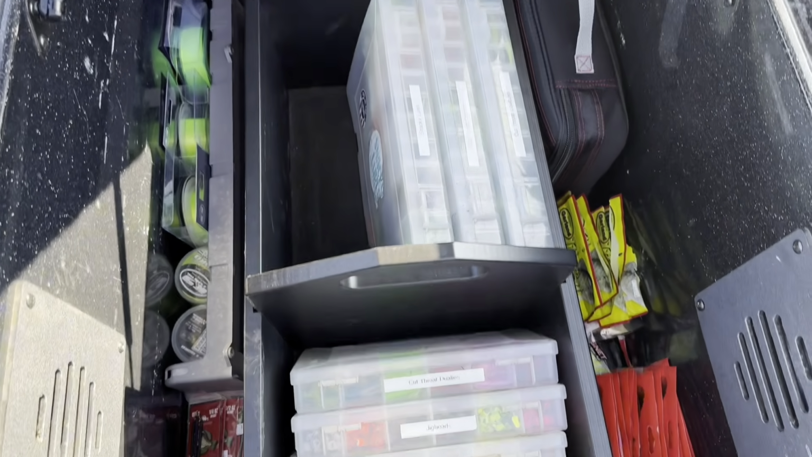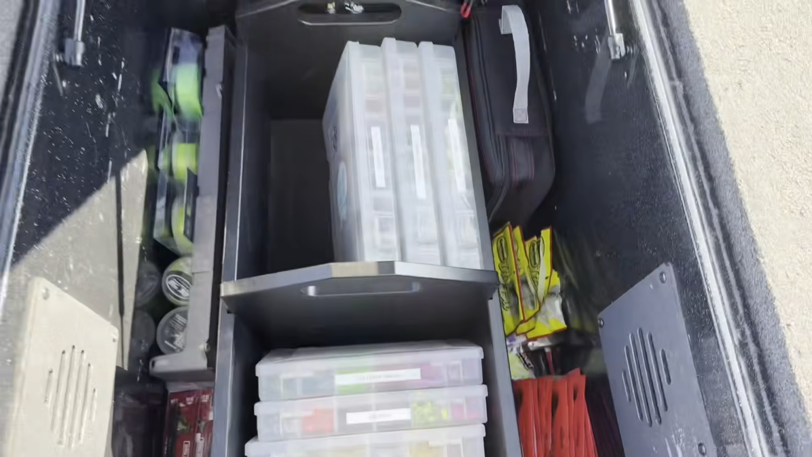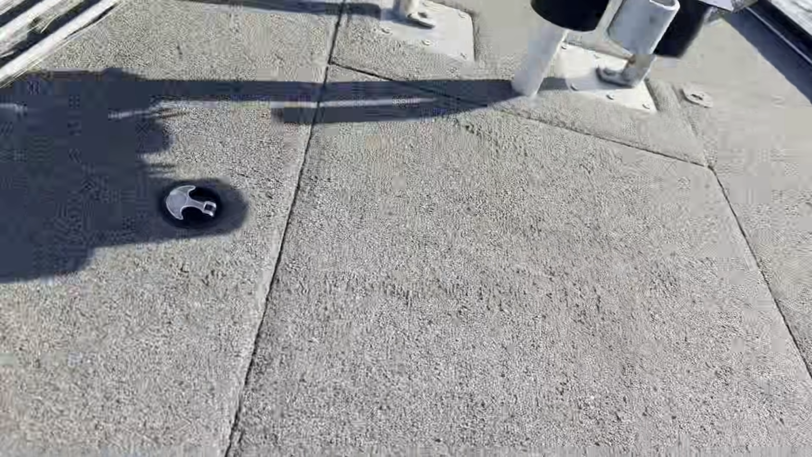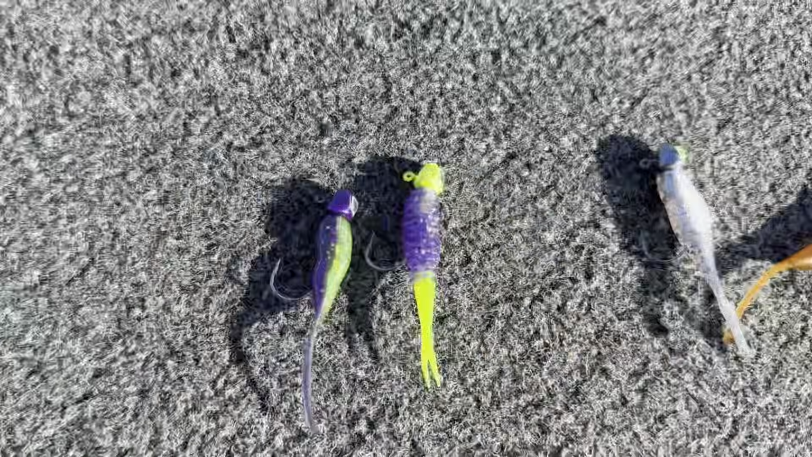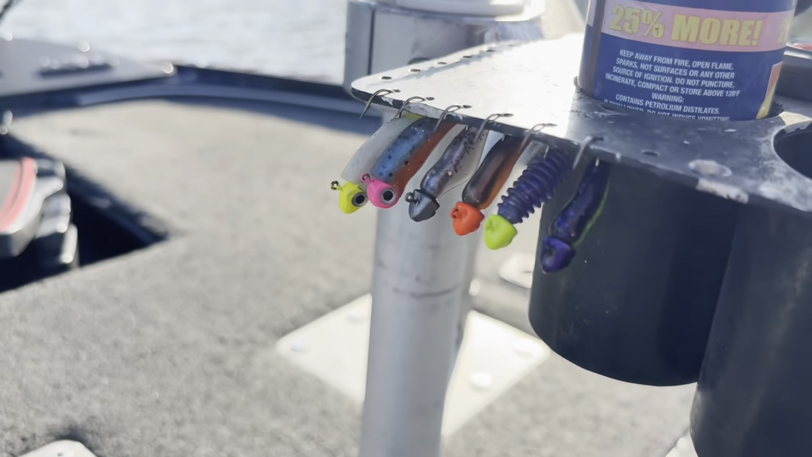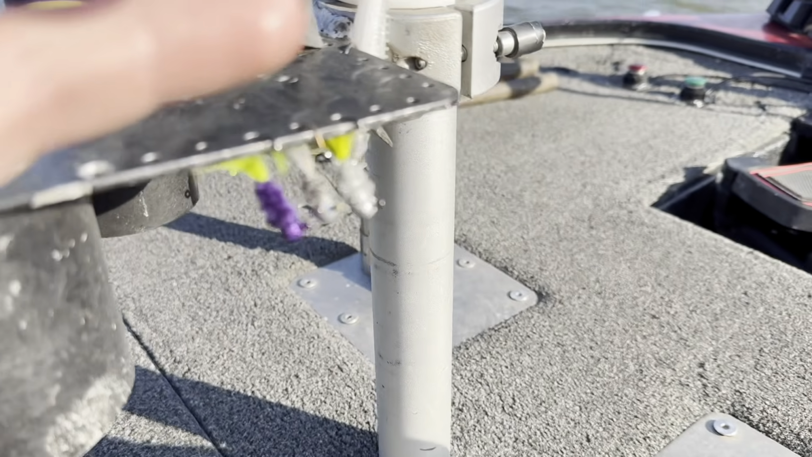Got everything all put back. I like to keep everything labeled and organized. And that'll do it for that. So there's some of the stuff I'm going to put up here on my tool rack. Stuff that's easily accessible. Really good color combos right there in case I break off tomorrow. Like to have them handy. So I like to keep my plastics on this side. I like to keep my hair jigs on this side. Just a couple.